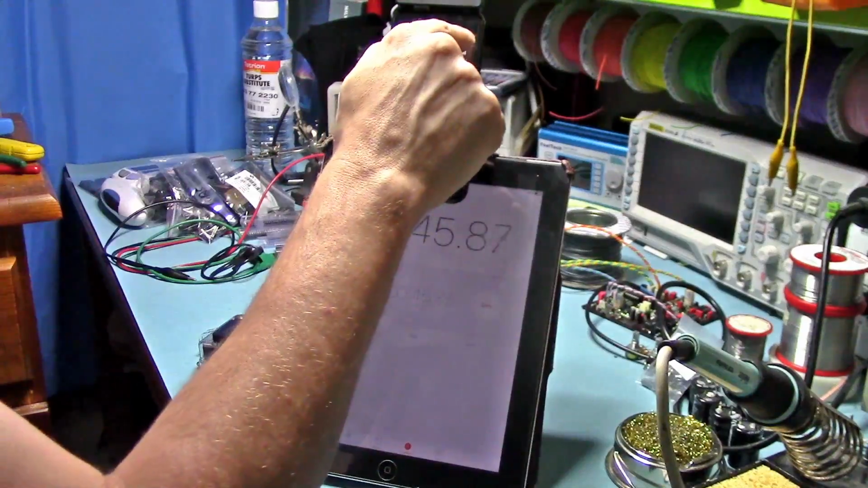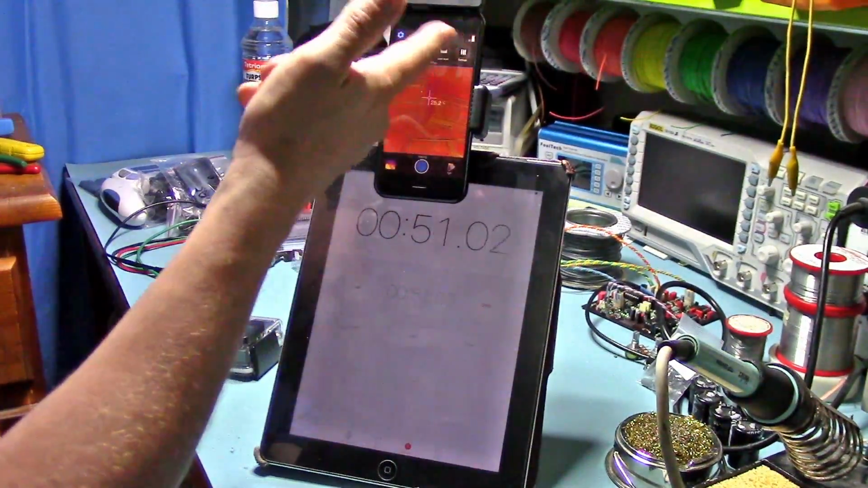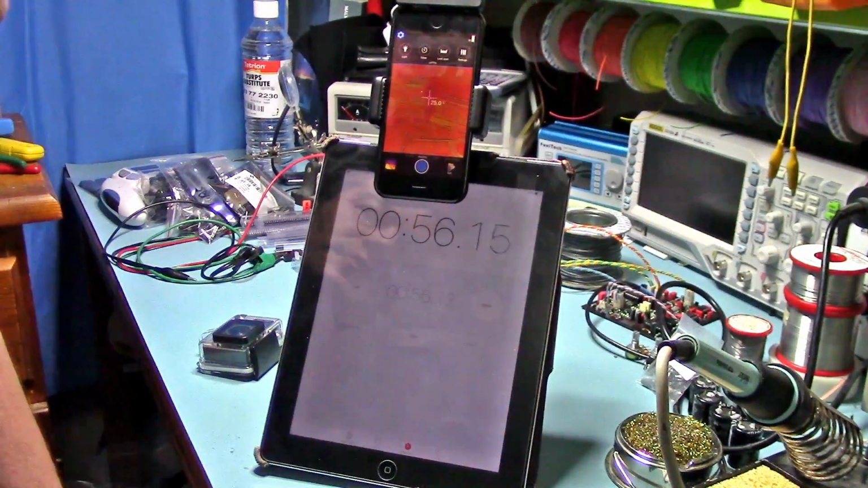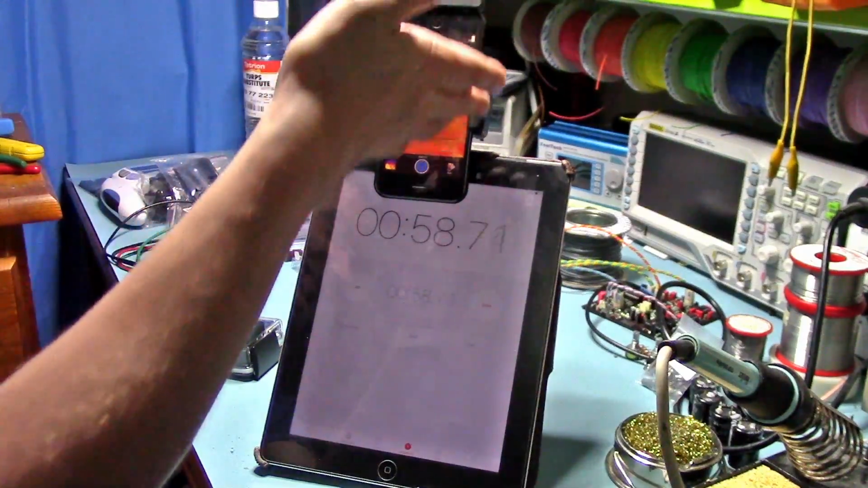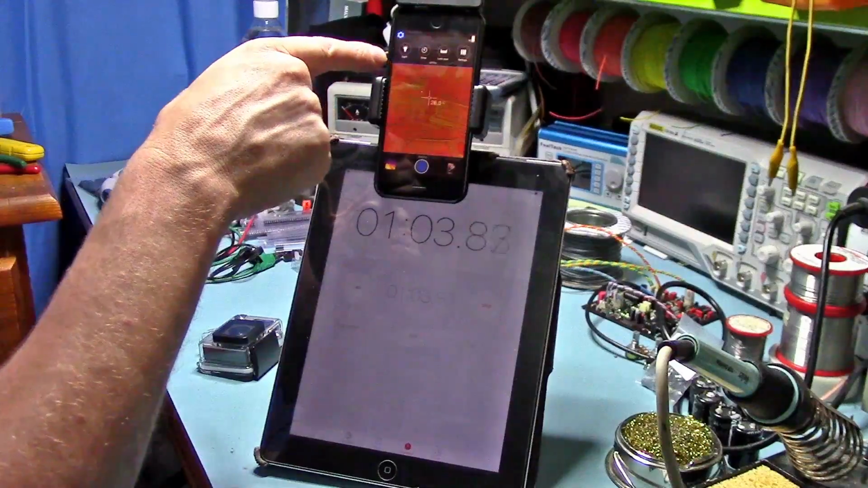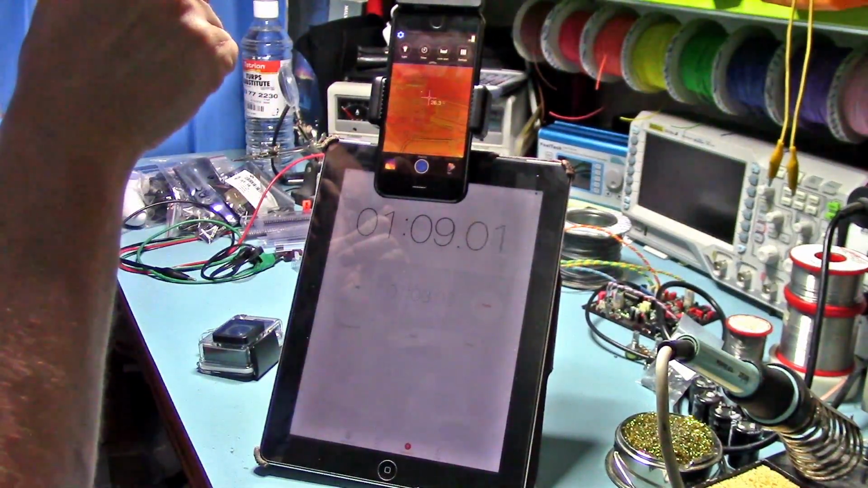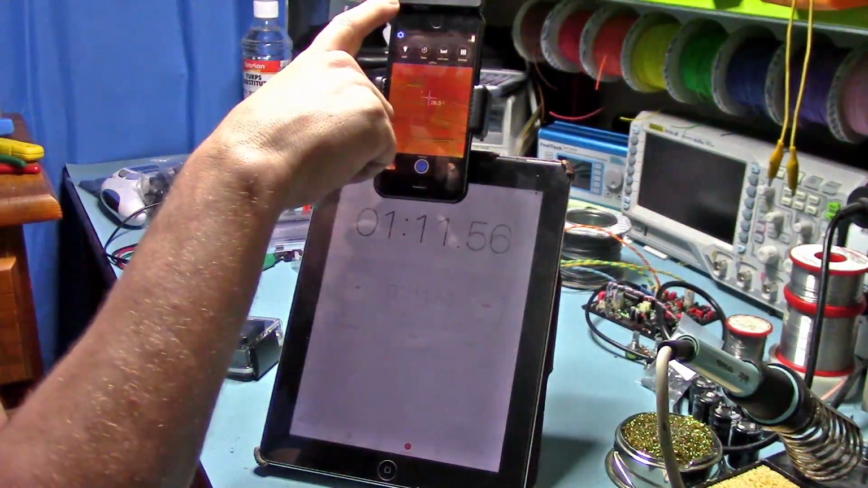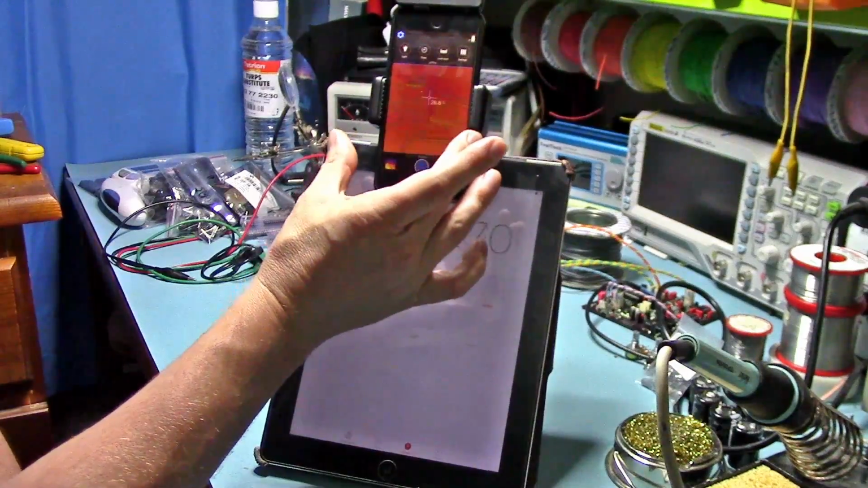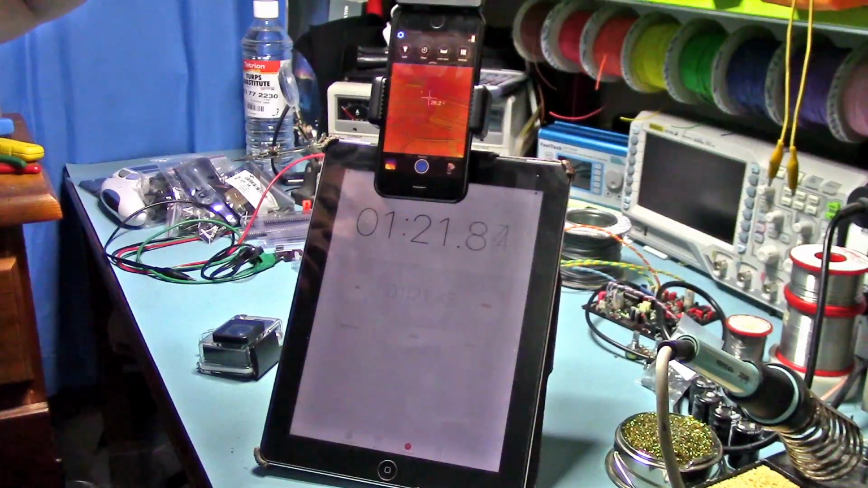I'm going to go into settings now. The battery's on 98, which is percent because it goes up to 100. So it's on 98% there, and I'm going to see how long it takes to get down to 0. Once I've done that, I'm going to check the phone battery. The phone is also charged 100%. It's in airplane mode, so there's nothing actually being used. This is the only app that's being used on the phone, so this is the only usage of the battery of the phone.